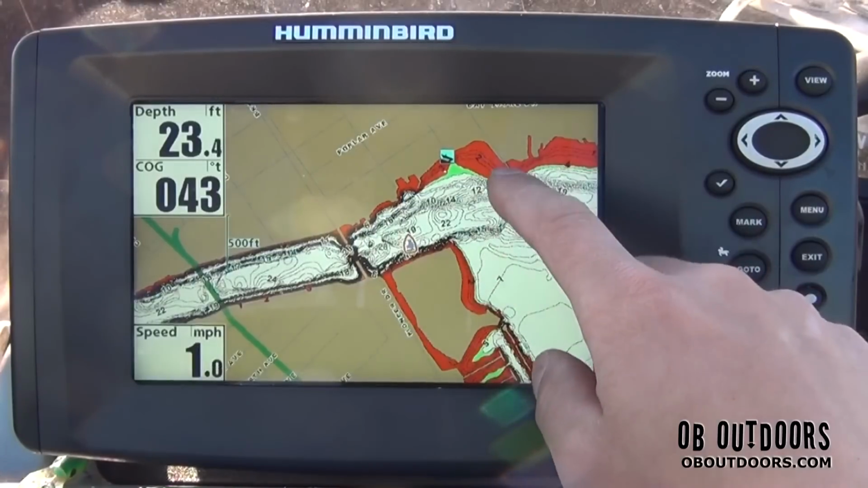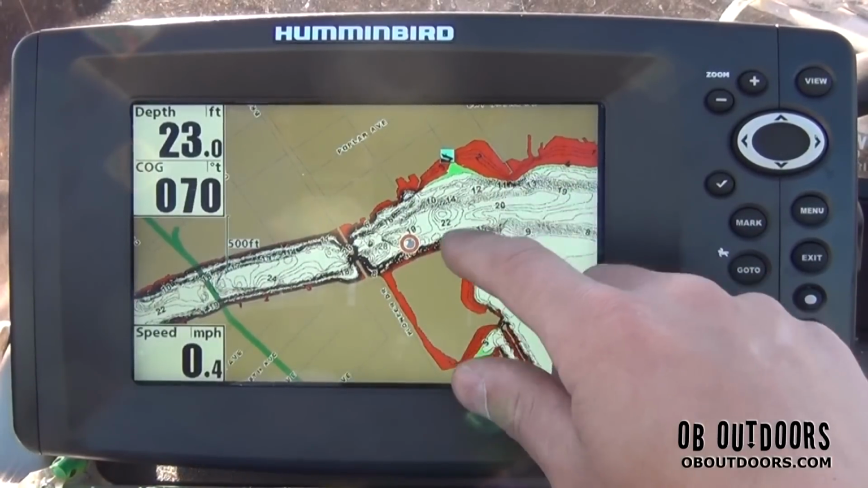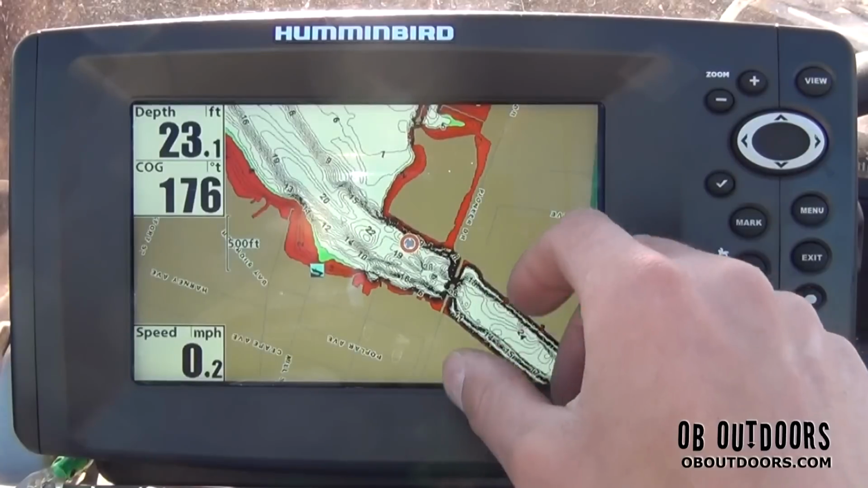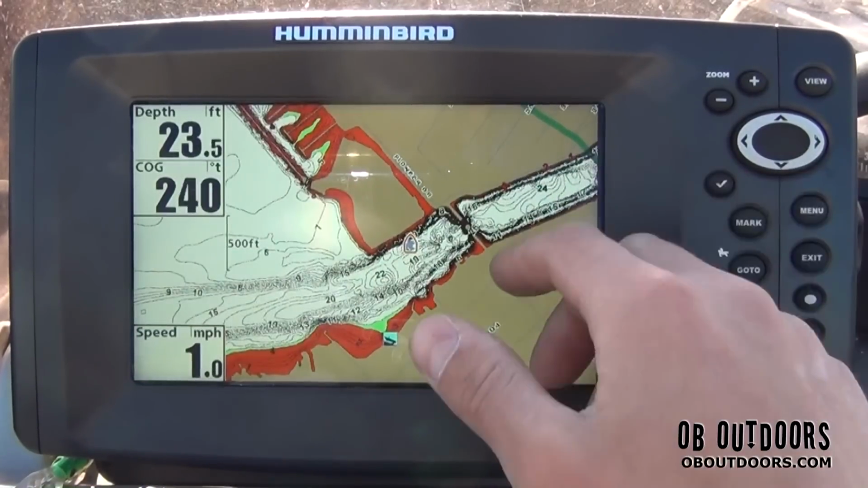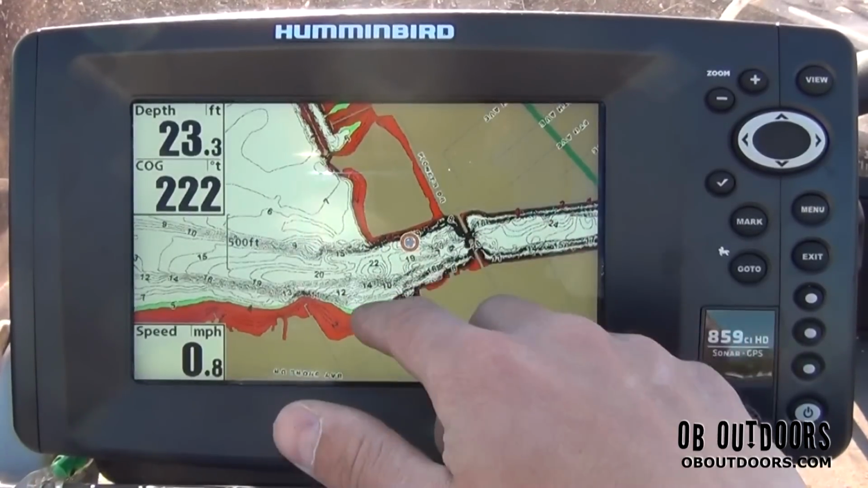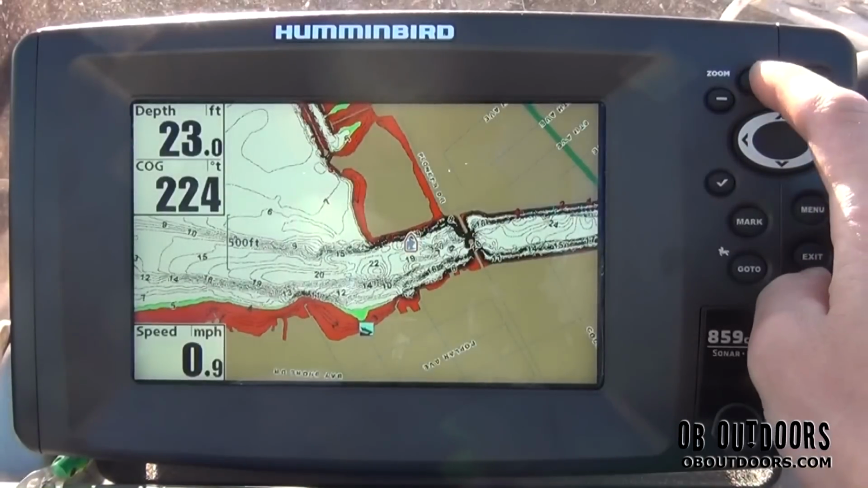I have all the real shallow areas set at red, but the green areas are what I've been hitting walleyes on lately, that 4 to 5 foot depth range. So that's what I have set in there. This is going to be an awesome feature for iPilot Link users because you can set the iPilot settings to run right up and down that green shading. Very, very cool.